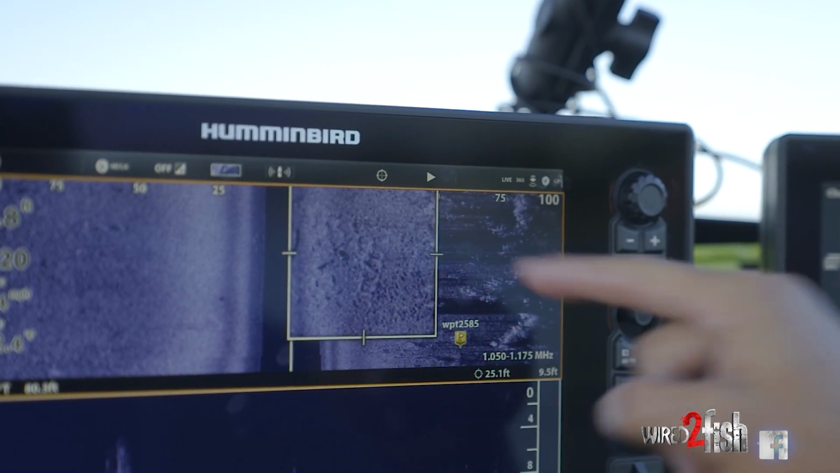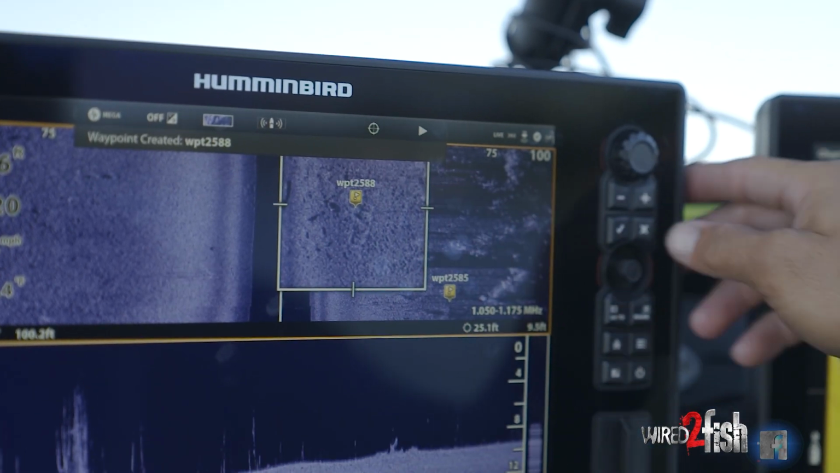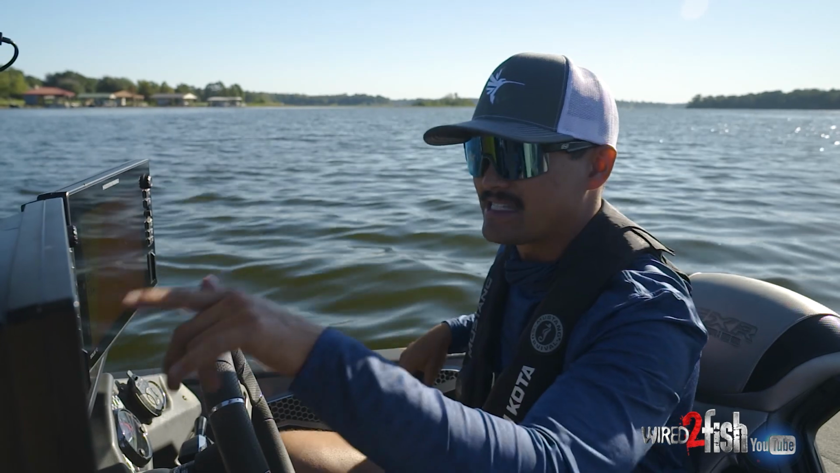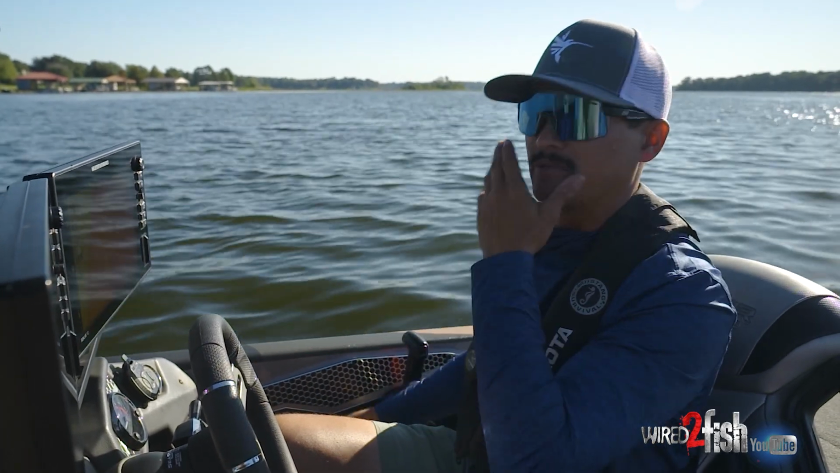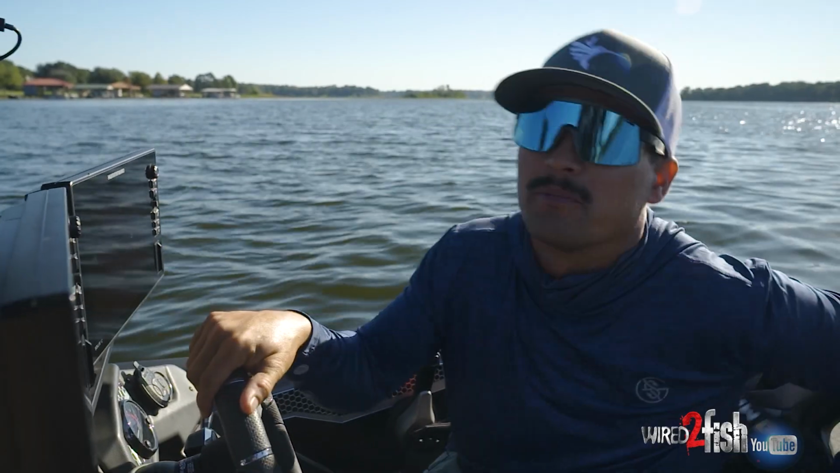So I'm gonna go ahead and mark that. Let's investigate it a little bit further. What I mean by that, let's drop live in the water, let's drop 360 in the water, and let's see exactly what this spot holds for me. So it's very fishy looking on side imaging. Let's investigate a little bit further here, and let's put more tools down there to help us find more fish.